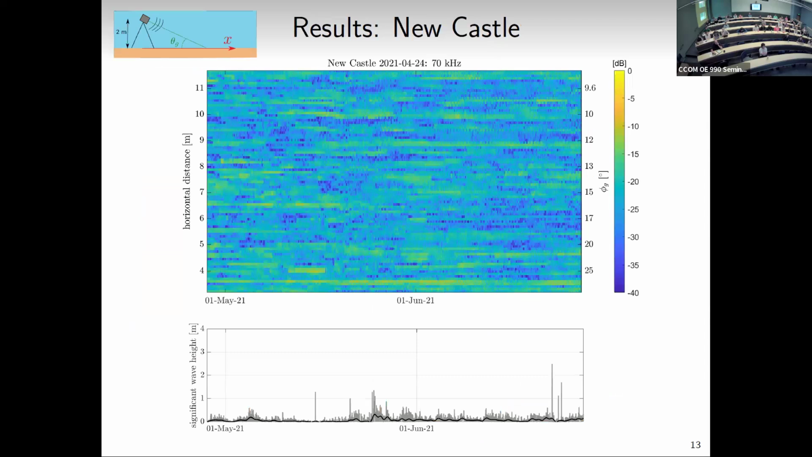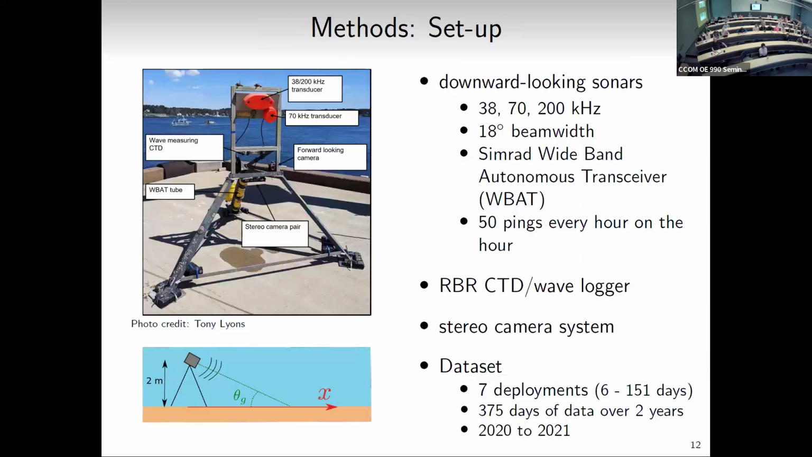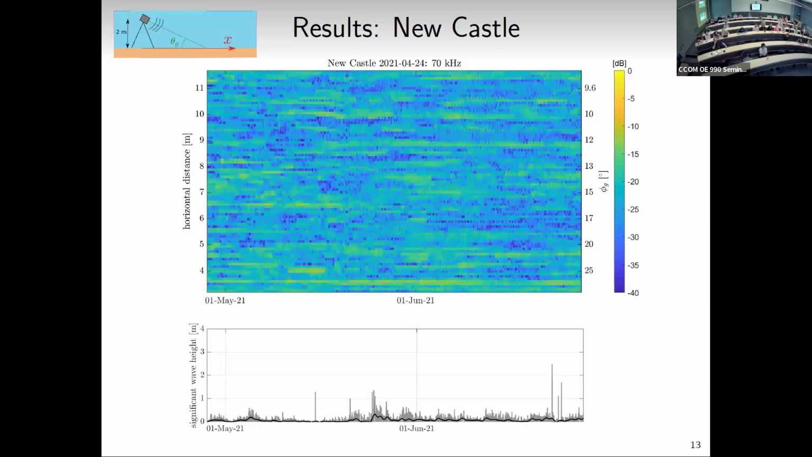So let's look at some results. This is for one of the Newcastle deployments. Did I mention, I got too excited, 3 frequencies, that's the important thing. So yes, there's 2 transducers. One of them is a 70 kilohertz split beam transducer. The other one is a combi football shaped transducer, so it's sending out at 38 and 200 kilohertz. So we're going to look at the 70 kilohertz data.